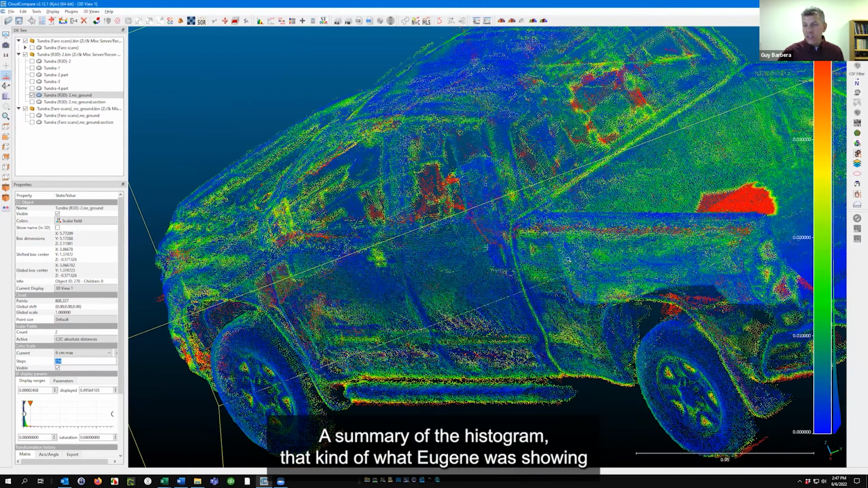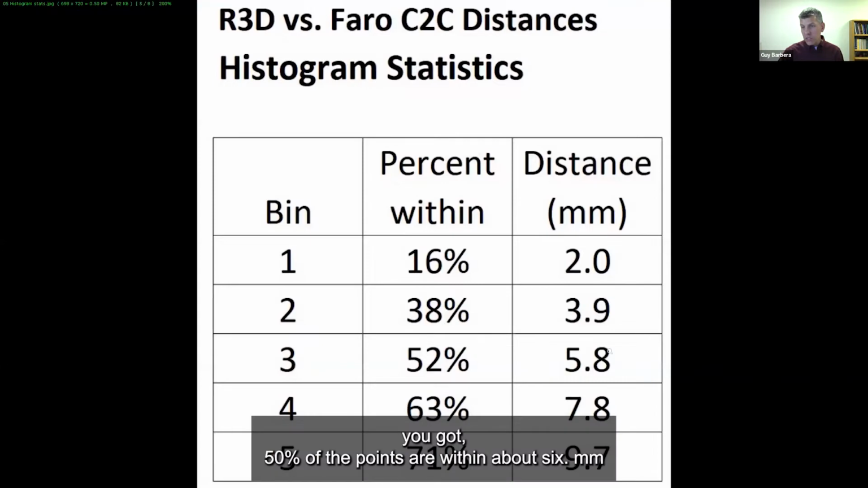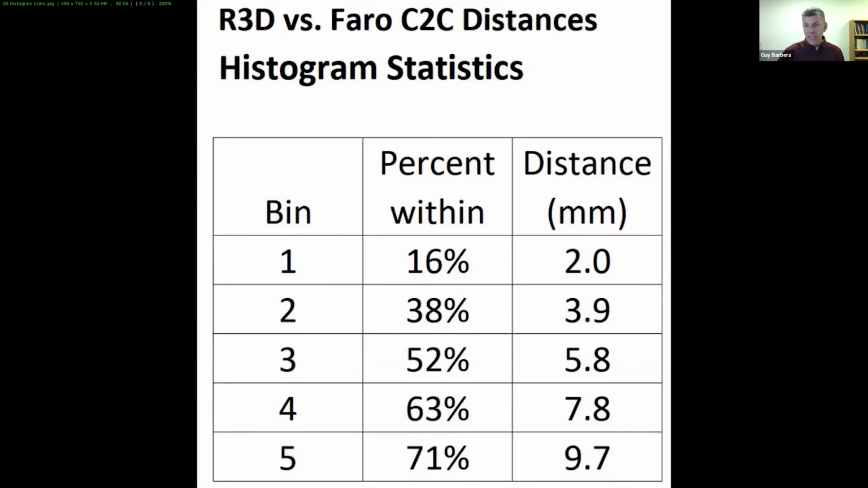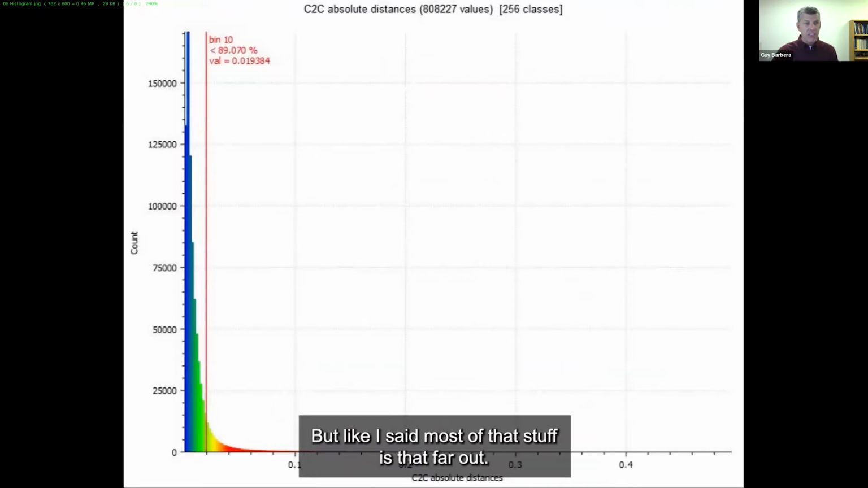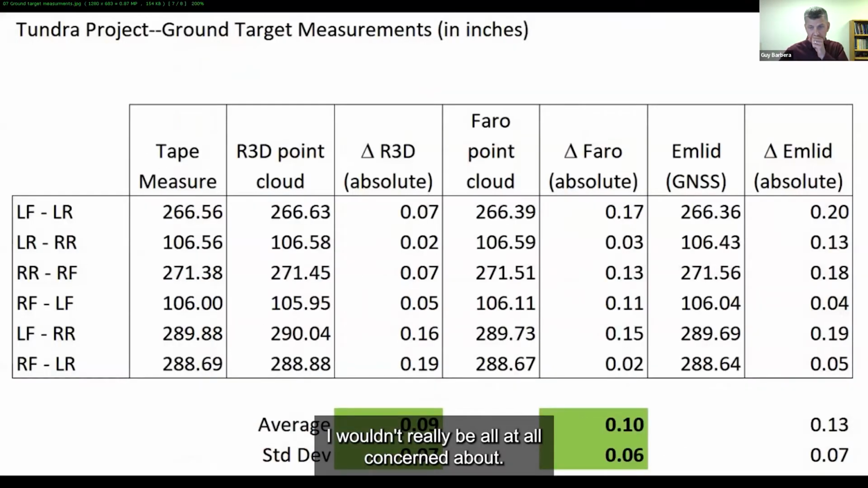A summary of the histogram, kind of what Eugene was showing: 50% of the points are within about 6 millimeters, 71% of the points up to about 10. I did one more just to capture what 90% is, up to about 20 millimeters. But like I said, most of that stuff that's that far out, I wouldn't really be all that concerned about.